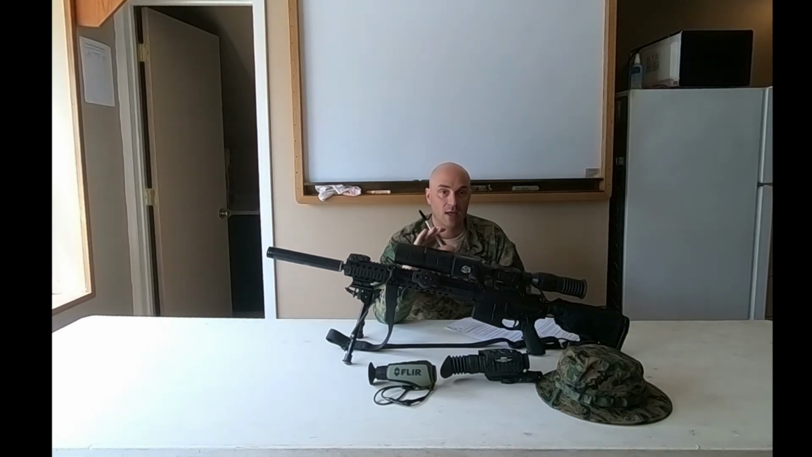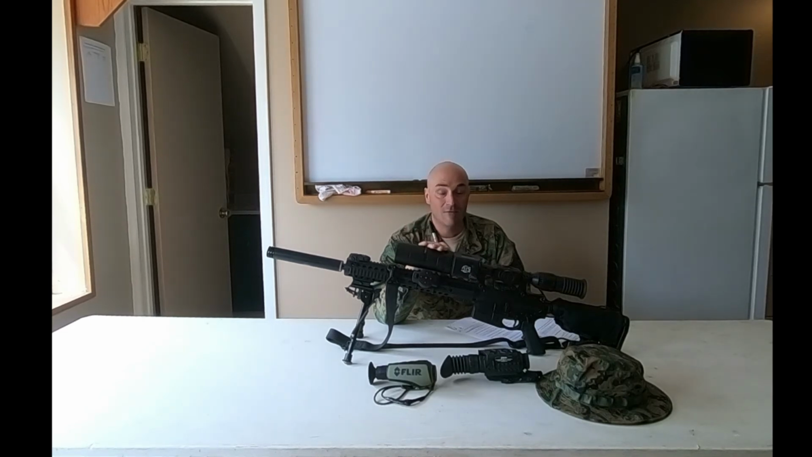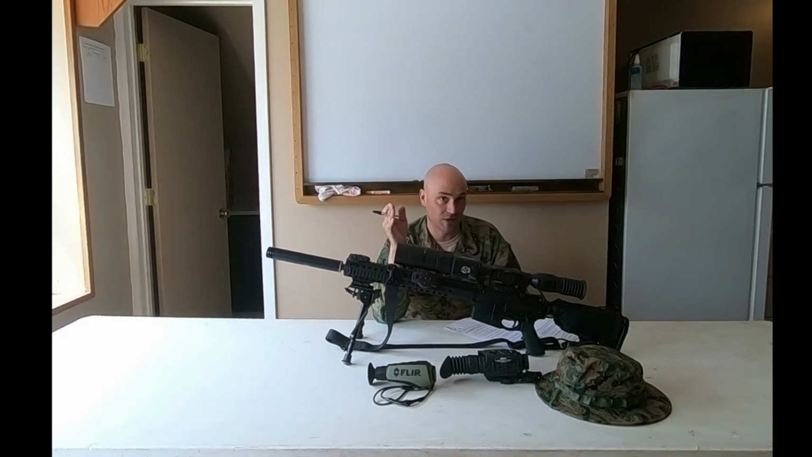Why do you need a rangefinder? Because you need to know distance to make accurate shots far away. And with a thermal imaging scope, that's tough to do without a rangefinder. Typically, with rangefinders, you only get half the range of what they advertise for usage. Like this is a 1500, it's only really good 700 to 800 yards accurately, even though it's a 1500. So remember that when you're buying it.